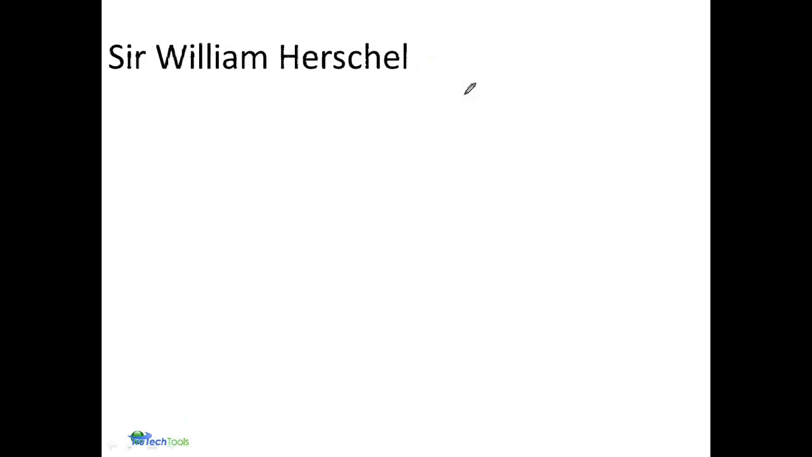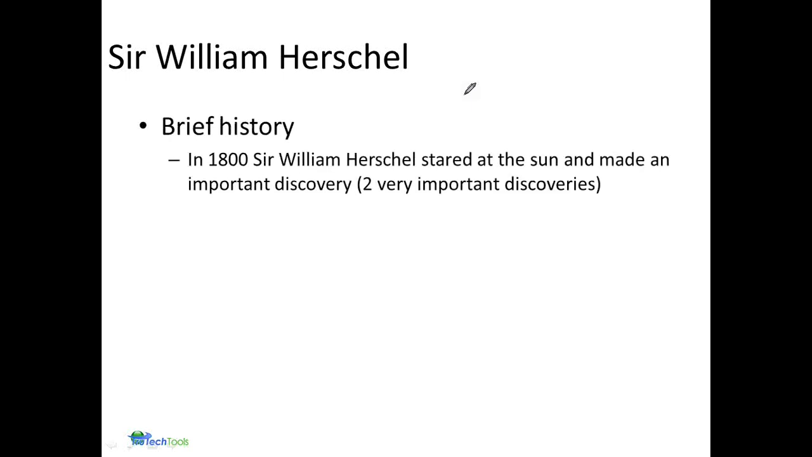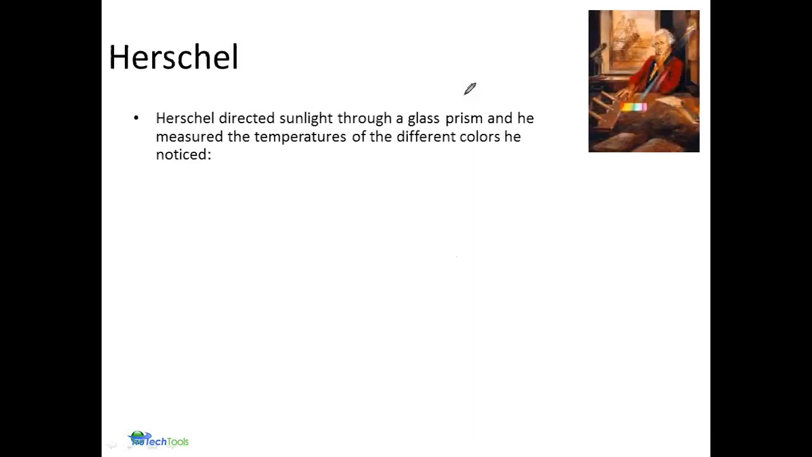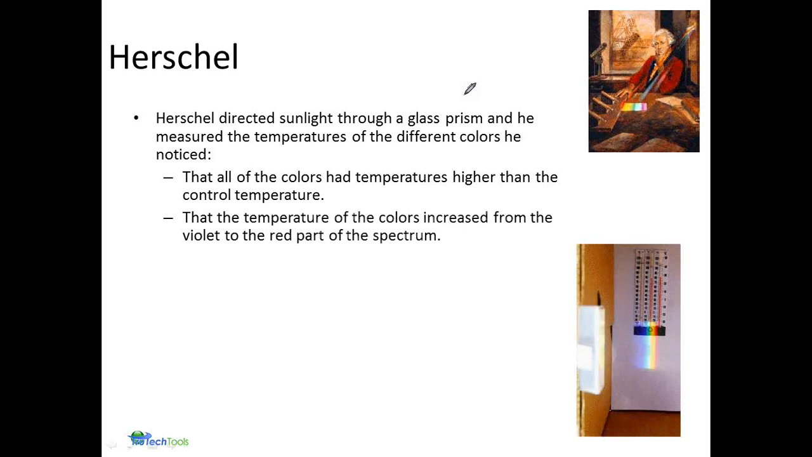Well, getting to a little history, Sir William Herschel, back in the 1800s, made a couple of discoveries. One, don't stare at the sun, but two, that the different colors of the spectrum contain different levels of heat. So he devised a couple of experiments, and one in particular was that he directed sunlight through a glass prism, and he carefully measured the temperatures of the rainbow of colors coming from the prism, and discovered that as he moved from the cooler colors to the warmer colors, those temperatures continued to increase.